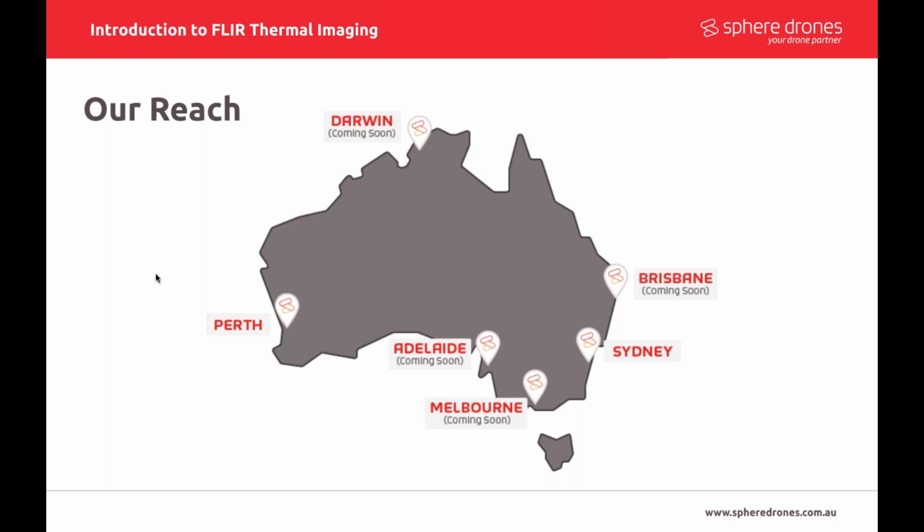As far as Sphere goes, we've got around 20 staff across Australia, the majority at our head office in Sydney, and a couple over in Perth, and we're looking at expanding to the rest of the capital cities to make sure we can service the entire market. Really, the dream is that no matter where you are in Australia, you can get local service and support for your drone. So that's what we're aiming for, and we're well on the way to achieving that.